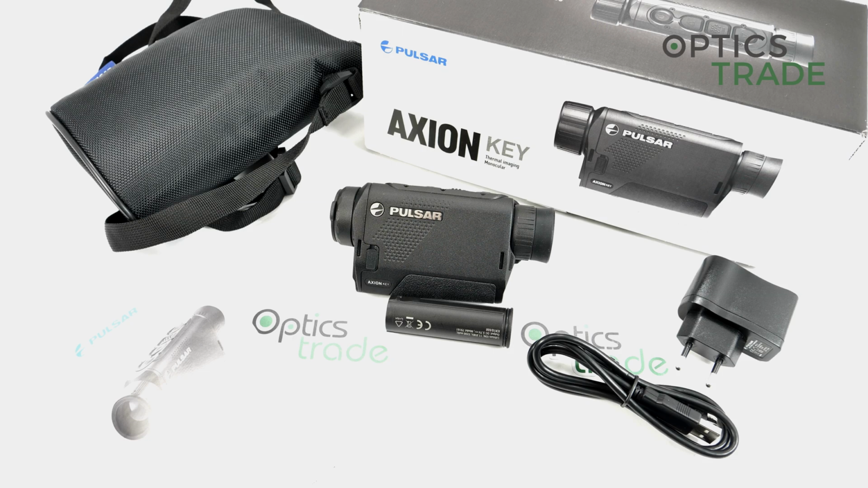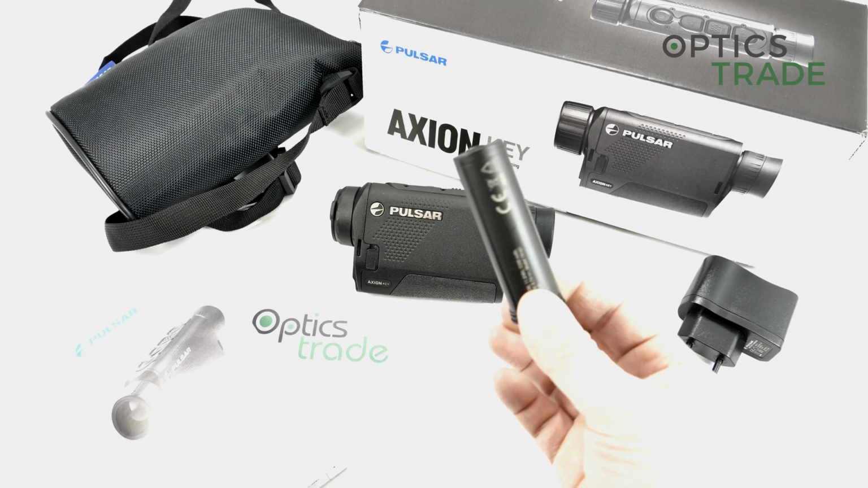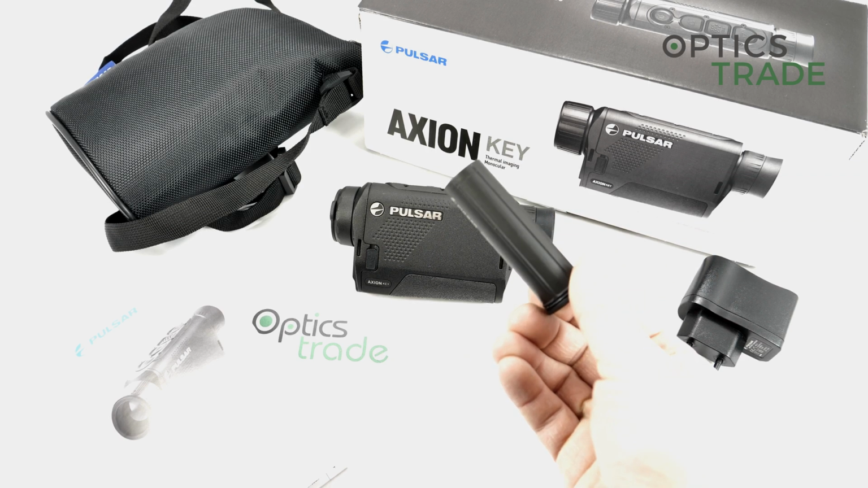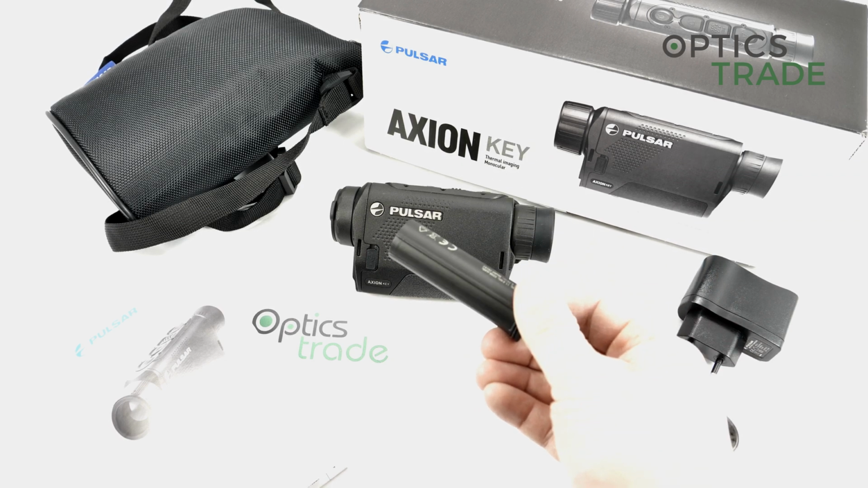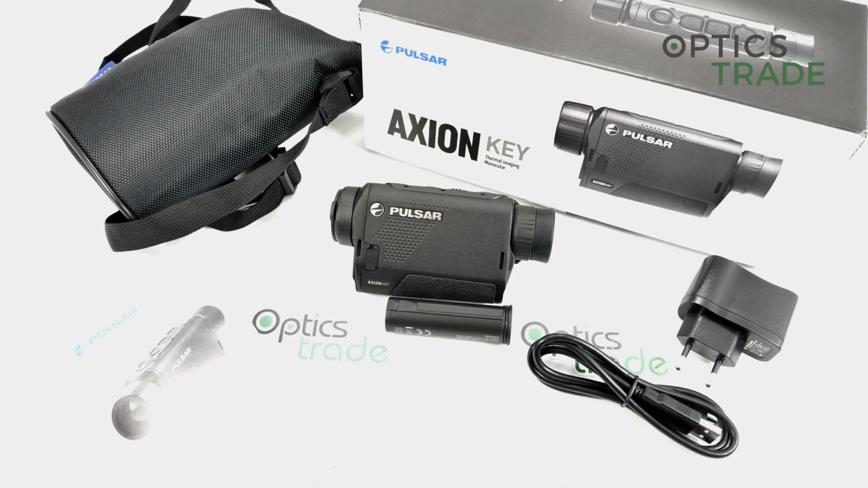The batteries which power the Axions are APS-3, the same batteries you can find in Thermions and many other devices also. So I think that this is also one of the key features of Pulsar, that they figured out that the batteries are really important when we talk about thermal optics, because everybody uses thermal optics a lot. We know that the power consumption is high on all thermal optical devices.